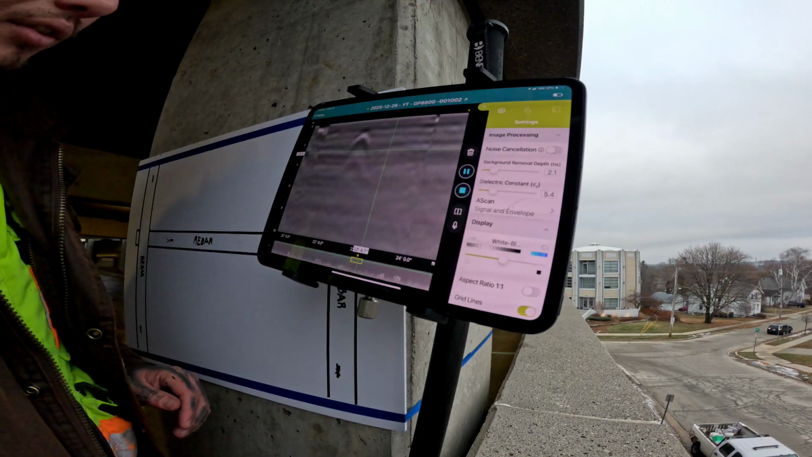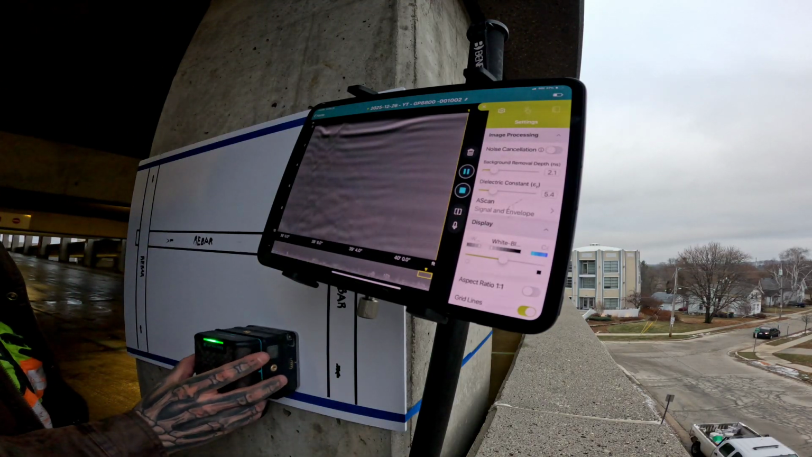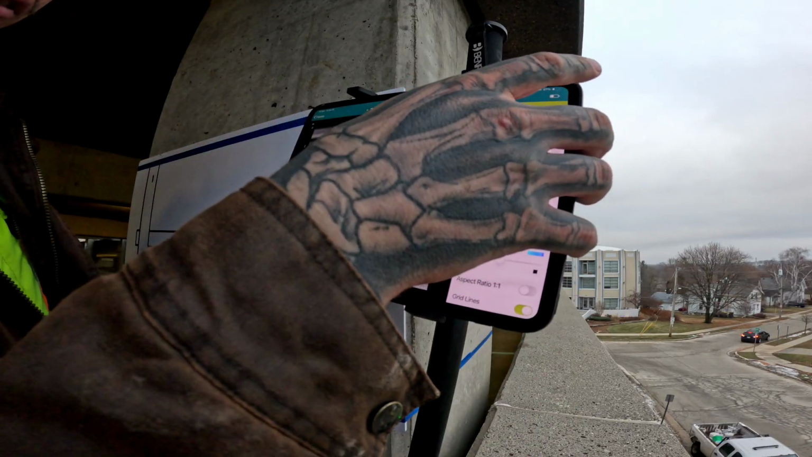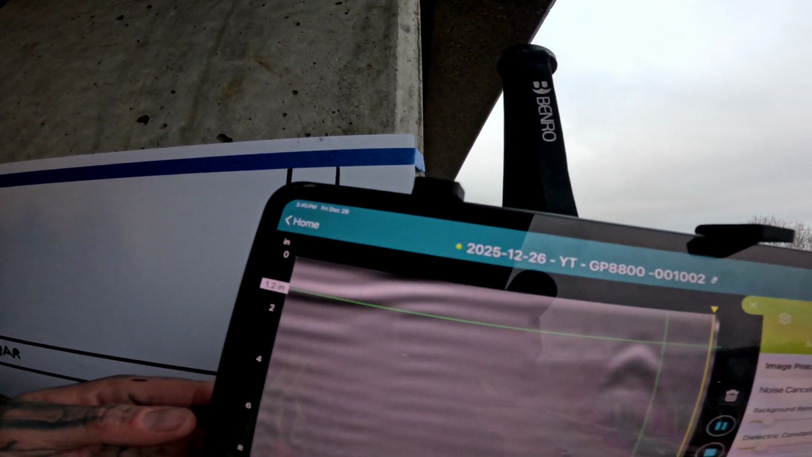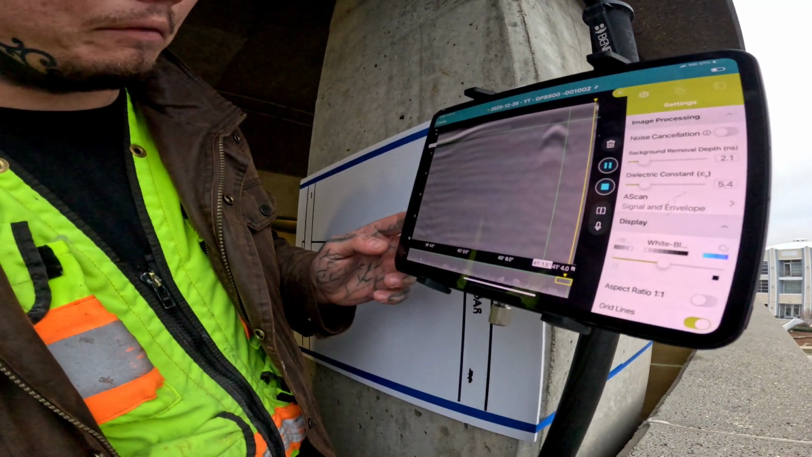I'm going to get back to the scanning, go over the horizontal one here. See how the depth changed? 1.2. So if it mattered, then thank God we did it.